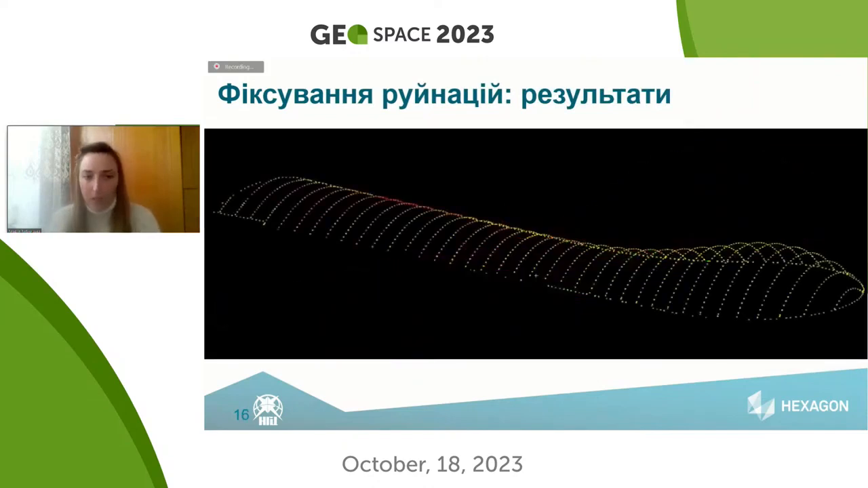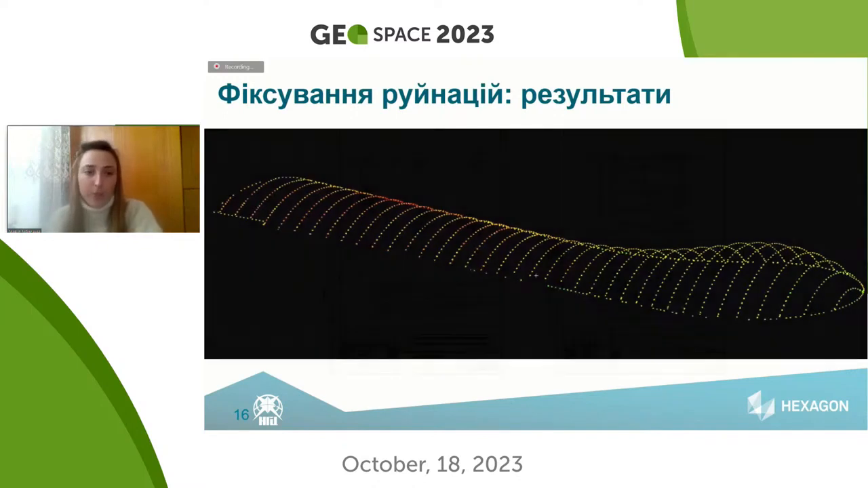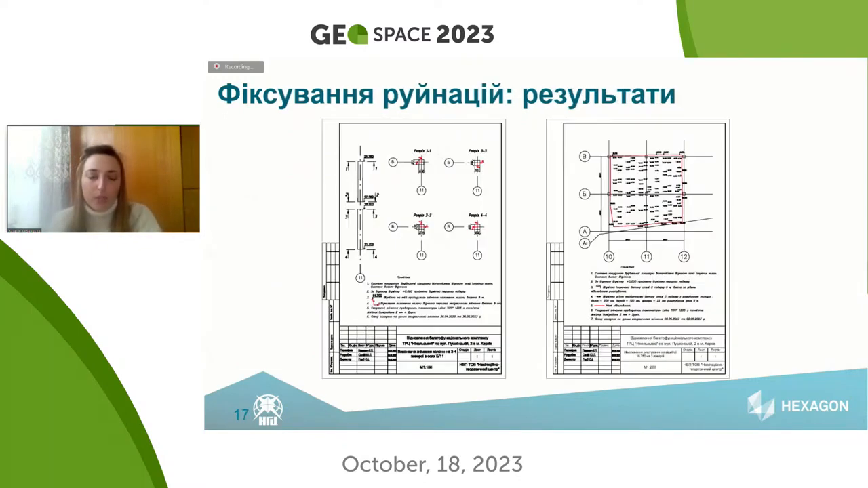And we also carried out tachometry and due to the scanner, we made an image of the atrium and analyzed the deformation so that the designers could figure out how to rebuild it and how to renew it, because the glass was broken.